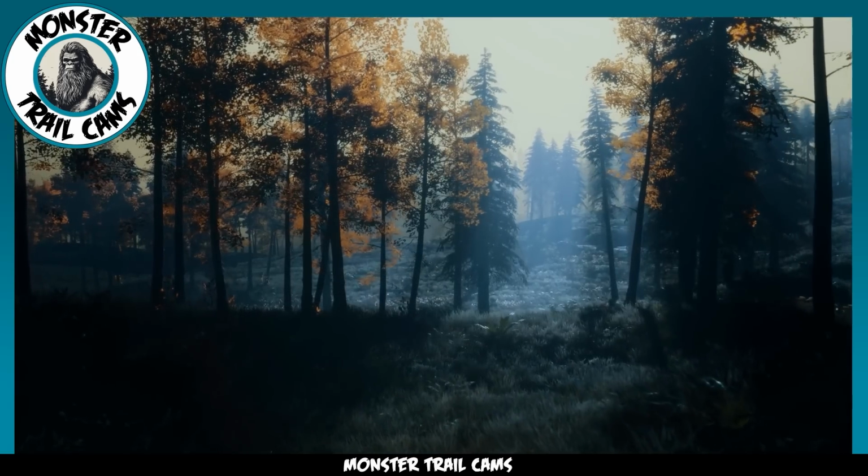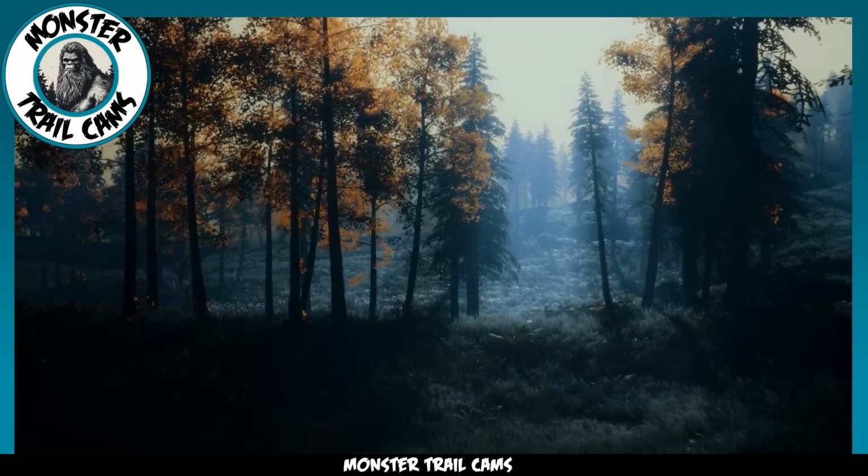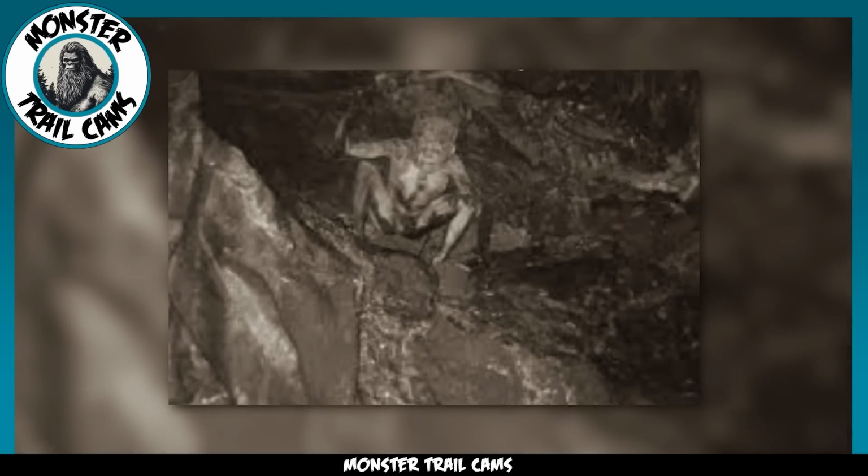We are looking at none other than a crawler, and our camper is lucky to have escaped this encounter with his life. We don't know much about the lives of crawlers, but we do know they are often encountered trying to lure people into the woods. I can't imagine anything good happens after that.